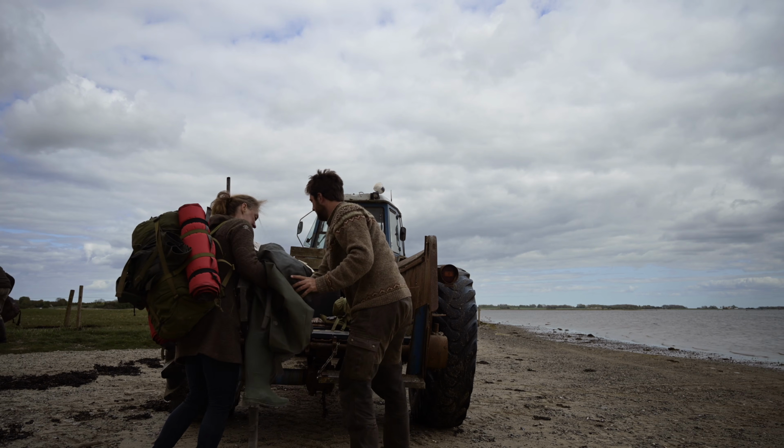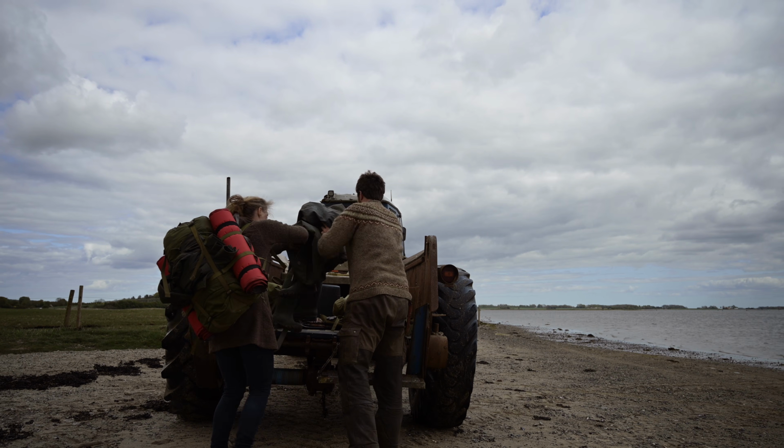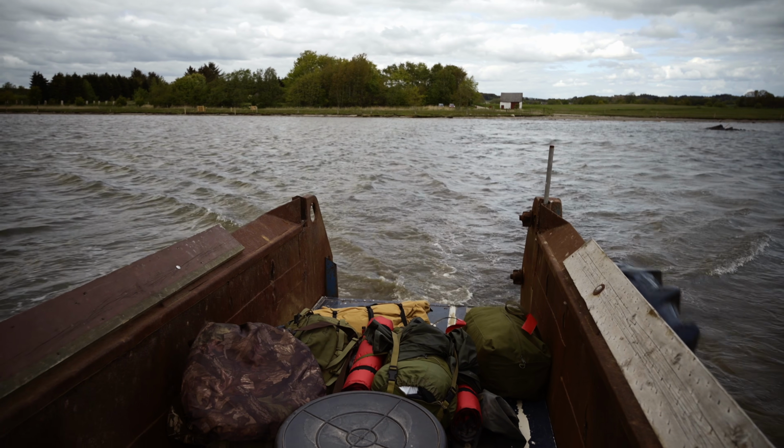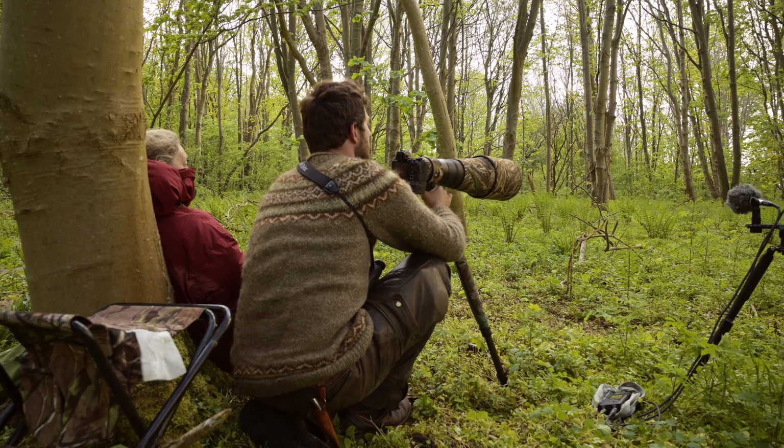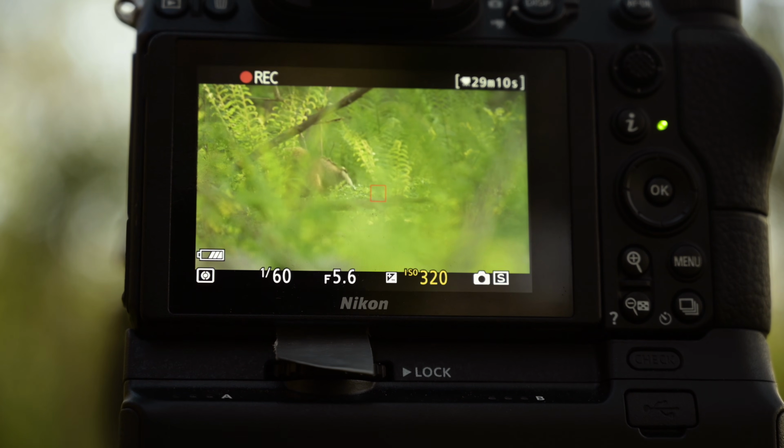So yeah, 3 days from now I'm going back to that little island with a scientist to observe and to photograph and film these amazing badgers. It's a family with 3 generations, the old ones, the cubs from last year, and now apparently new cubs.